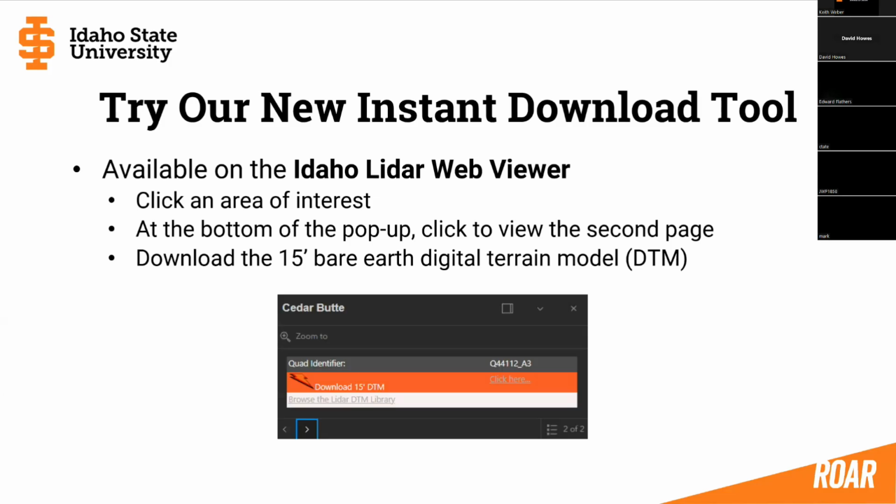At the bottom of the pop-up that you're going to see, click to view the second page. Right? You're going to go to this page right here. And here, you can simply click this, and you'll download. No connection to Globus, or actually, you're not even connecting up to our main server. This is another server, and in a matter of a minute or so, you will download a 15-minute quadrangle of the bare earth digital terrain model for what you just clicked on. So that'll help you out a lot if all you are interested in is the bare earth digital terrain models, in this case broken down into 15-minute quads. That's a great tool, great resource, I think, for you to use.